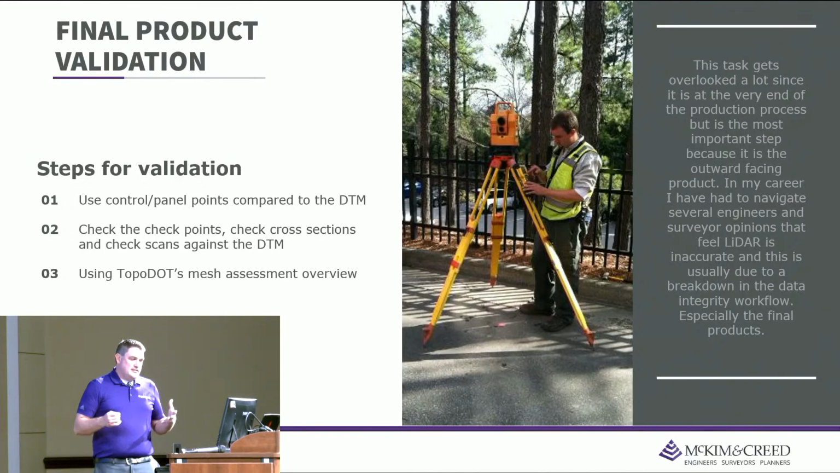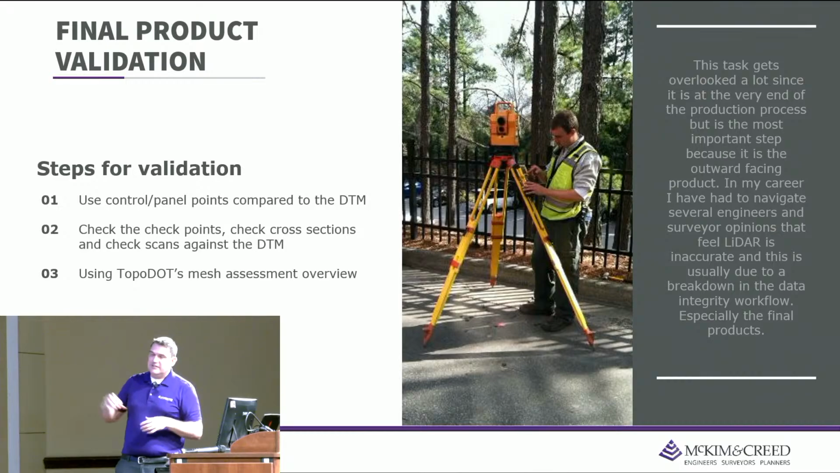And in the check scans, once again, a little bit more data on the check scans is what I like about it. It's not just one answer, one solution. You can use the mesh assessment overview and see how well that matches to your mesh.